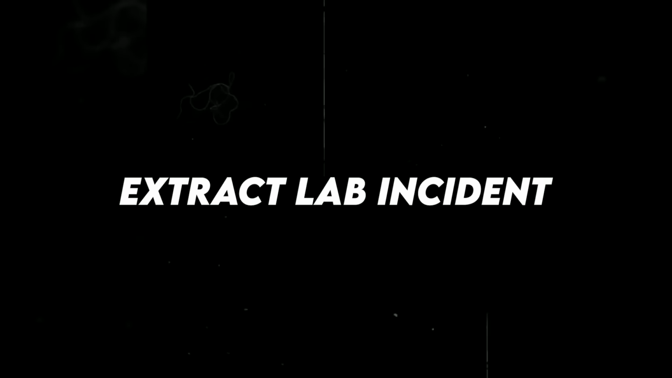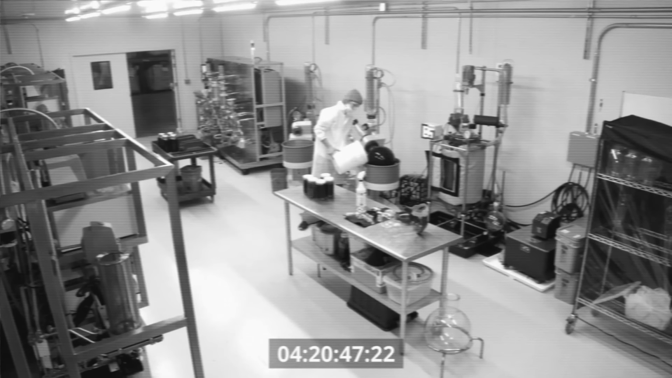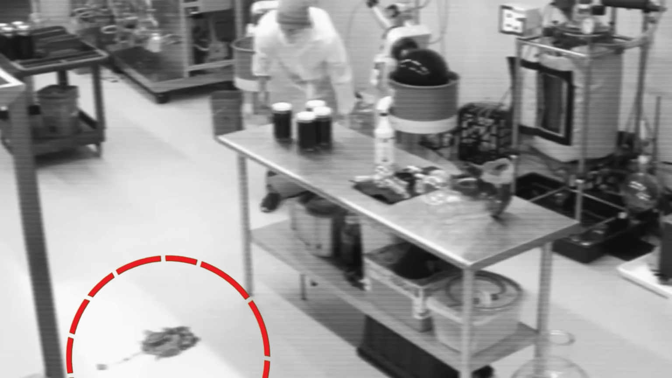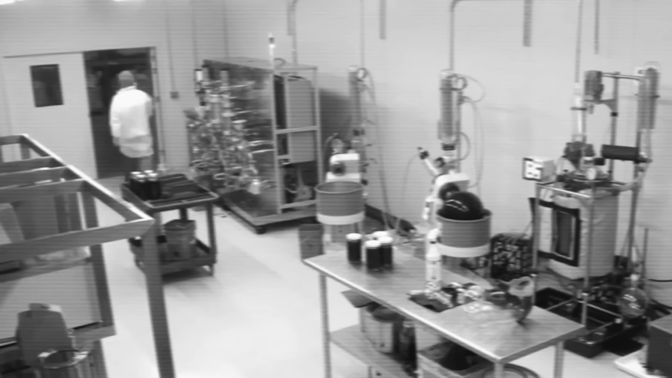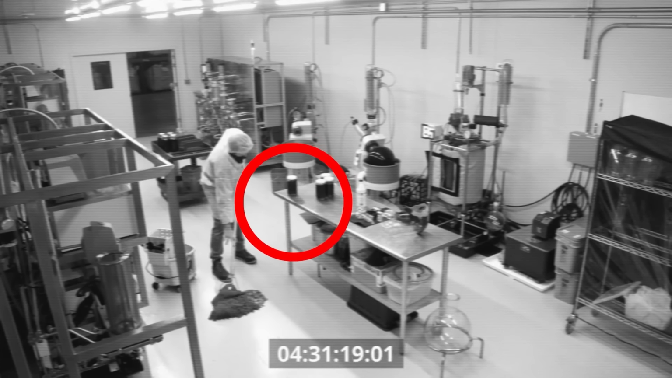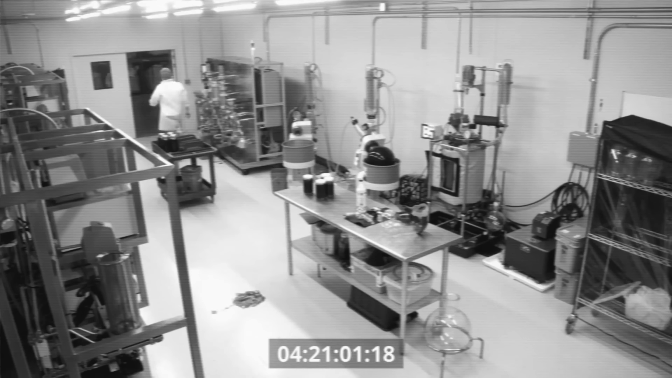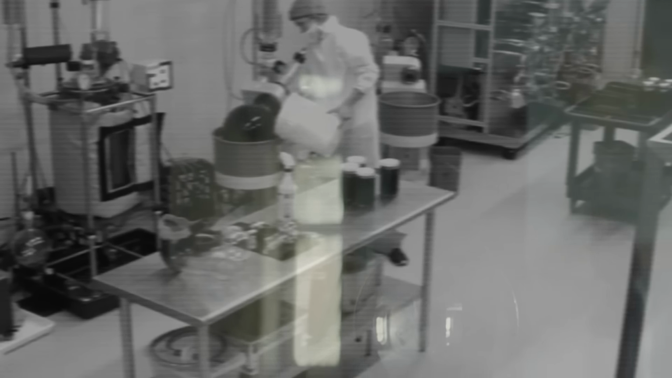Extract Lab Incident. On October 23rd at 4:20 p.m., a mysterious incident occurred in the Extract Lab distillation room. A jar of full-spectrum distillate fell off a table, prompting an employee to claim a ghost was responsible. The CEO, Dr. John Thompson, was skeptical and dismissed the employee. As another employee cleaned up the spill, a second jar inexplicably moved on its own. The employee returned it to its place, preventing further product loss. The incident is under investigation, with the employee maintaining they were not responsible, and Dr. Thompson attributing it to human error. The truth remains unknown.